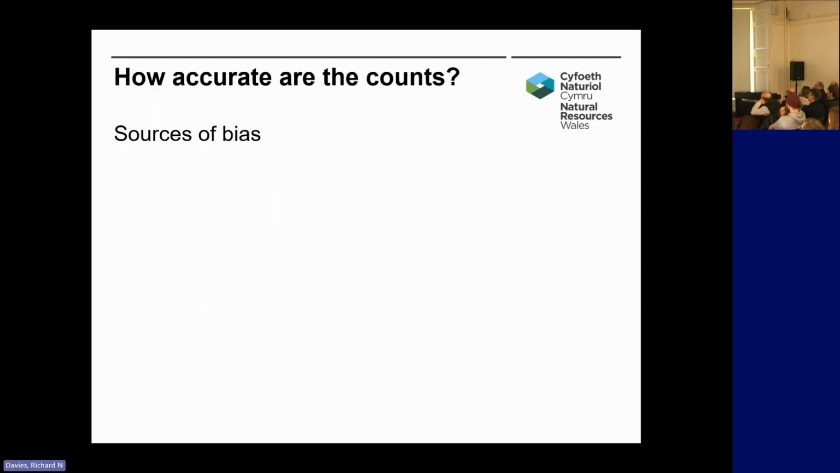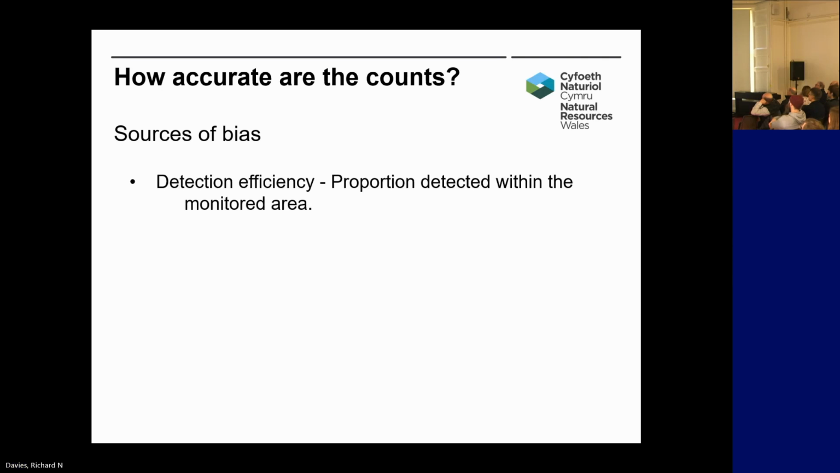So how accurate are the counts we've been producing? We've done quite a bit of work evaluating this, and it's important because this data is already being used for spawning compliance estimates. The first thing I like to look at is sources of bias. Are we undercounting or overcounting in places? The first place to start is the detection efficiency of the ARIS, by which I mean what proportion of fish going through the acoustic beam in the monitored area the ARIS is actually counting.